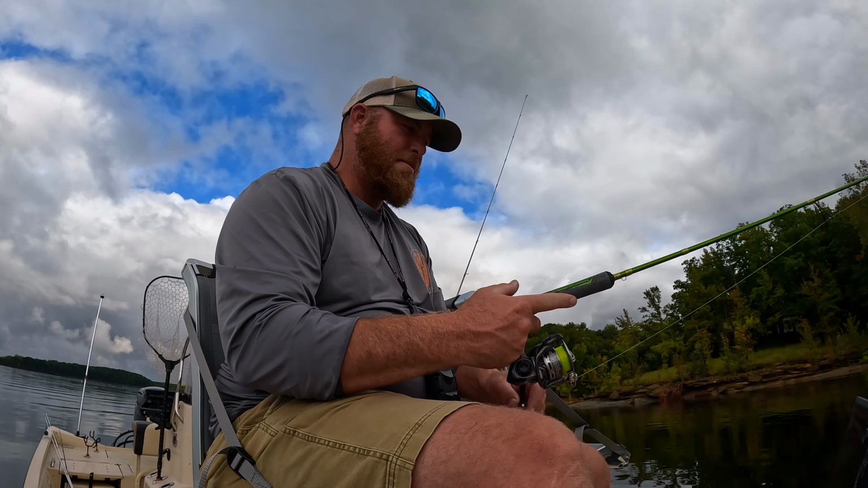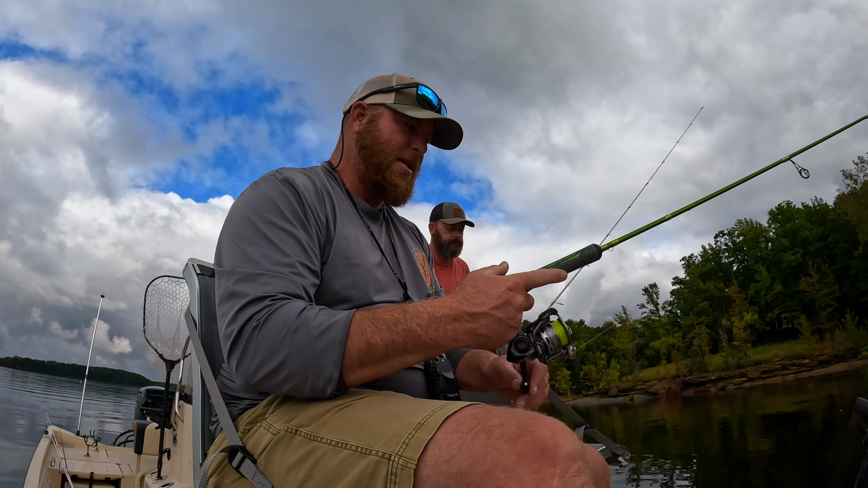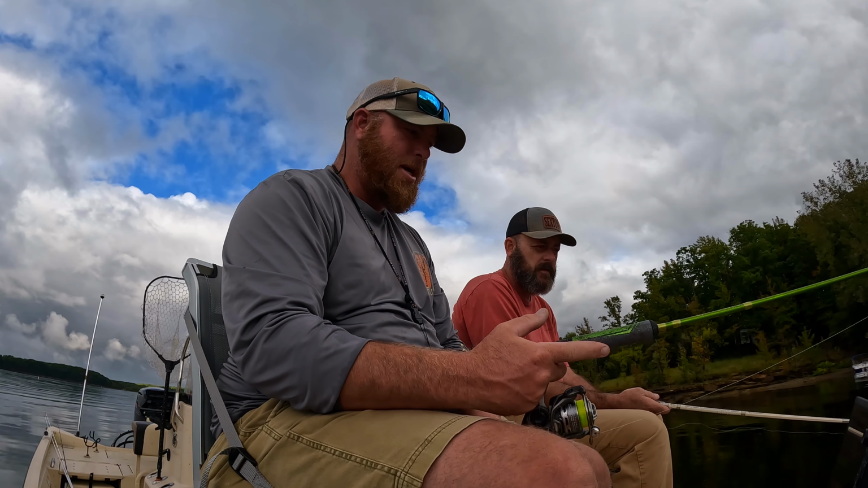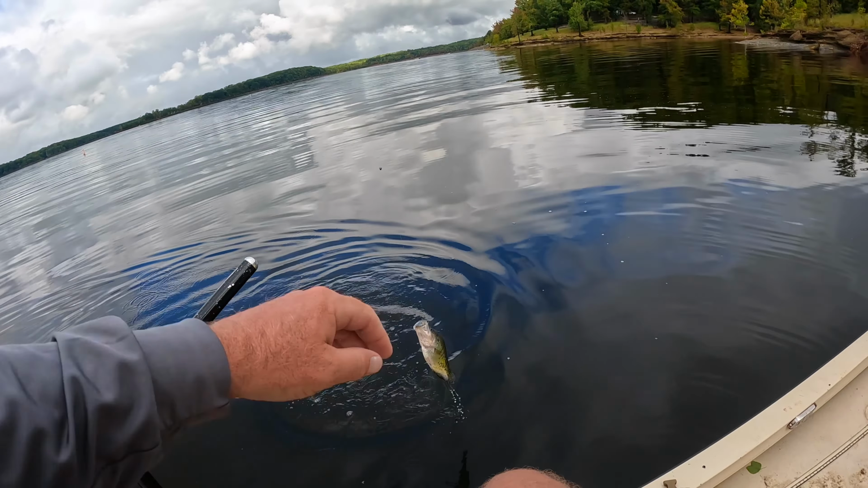Nice fish there. One of my favorite techniques to catching them is making them chase, just like what you're seeing on that screen. That fish didn't bite, but that's one of the techniques I use. They're either gonna want it dead sticked, with just a minute wiggle, or they're gonna want you to make them chase it. There's a real nice white crappie.